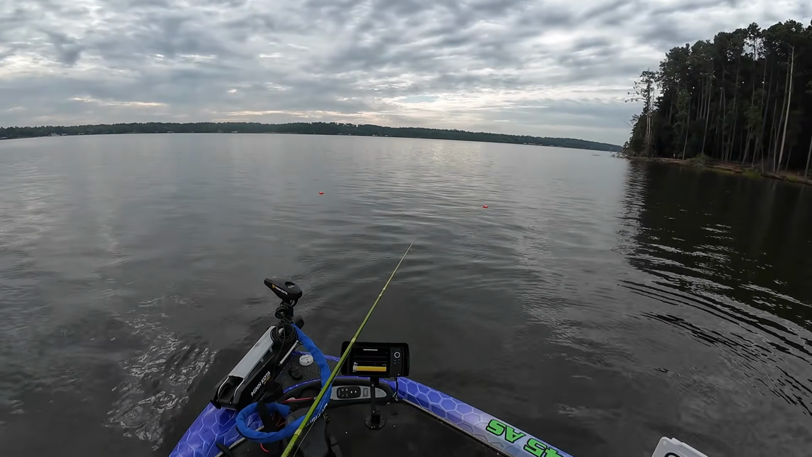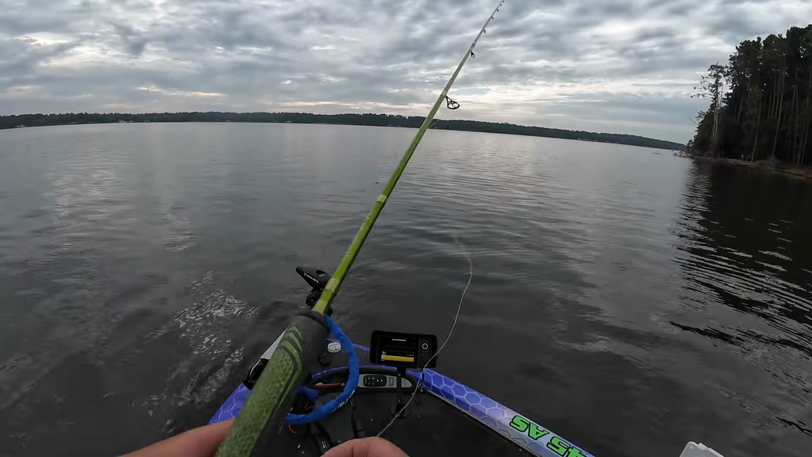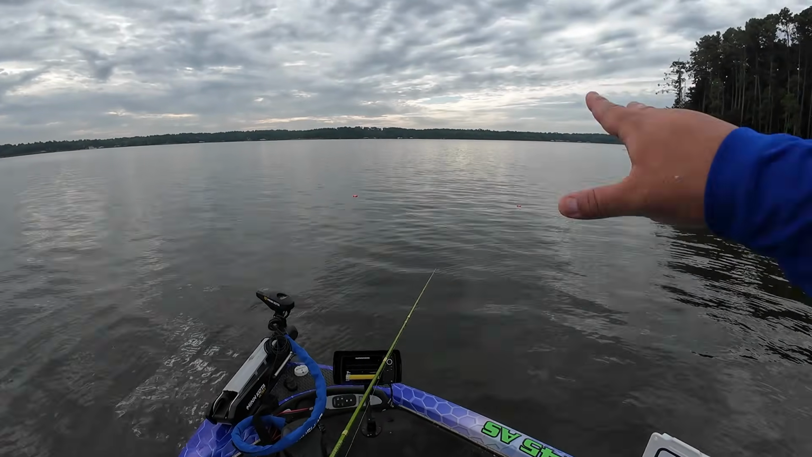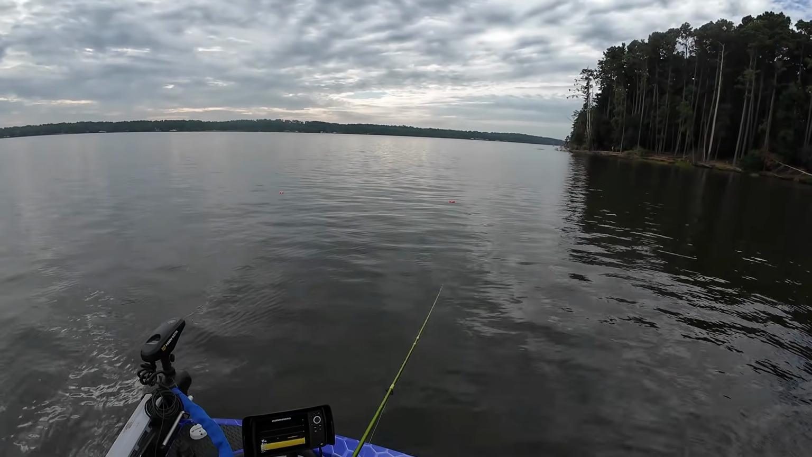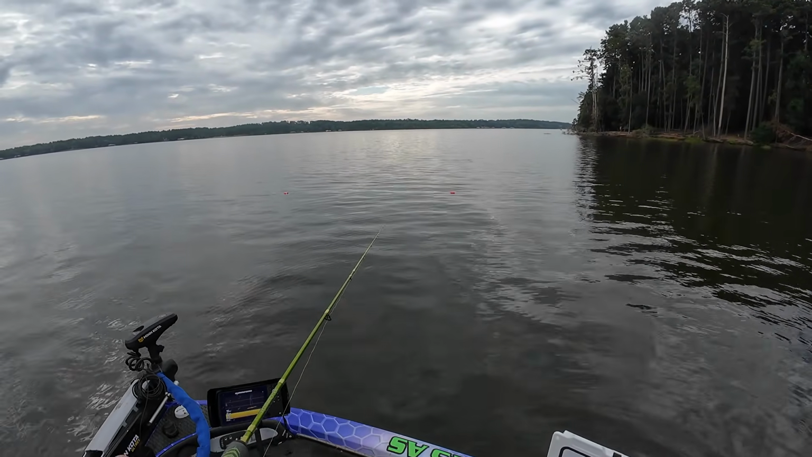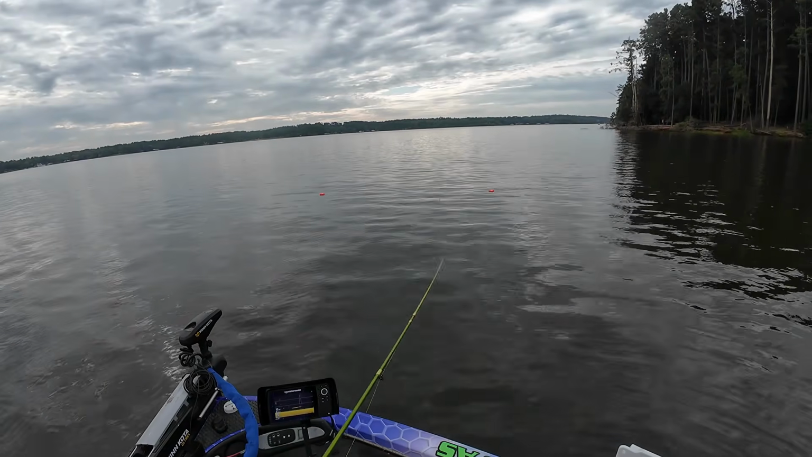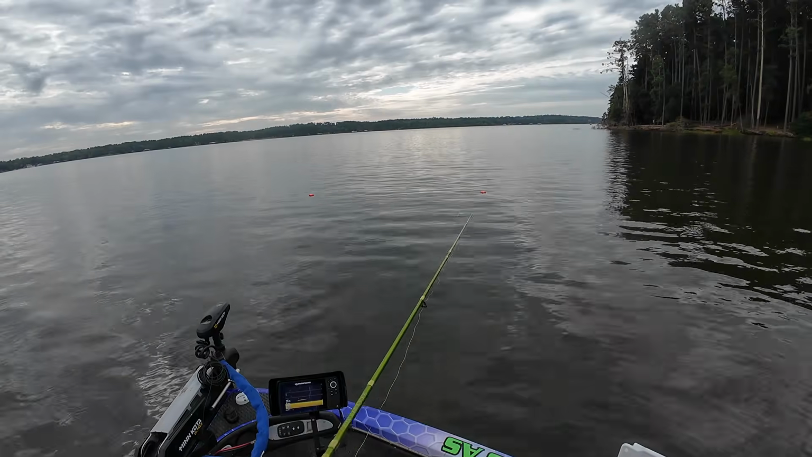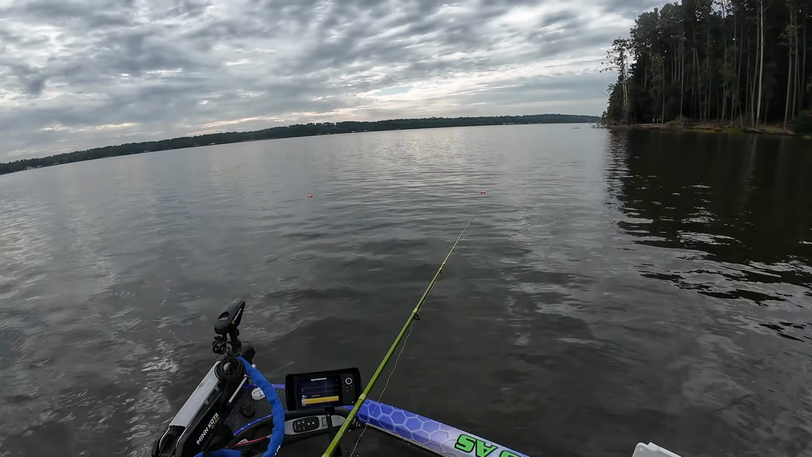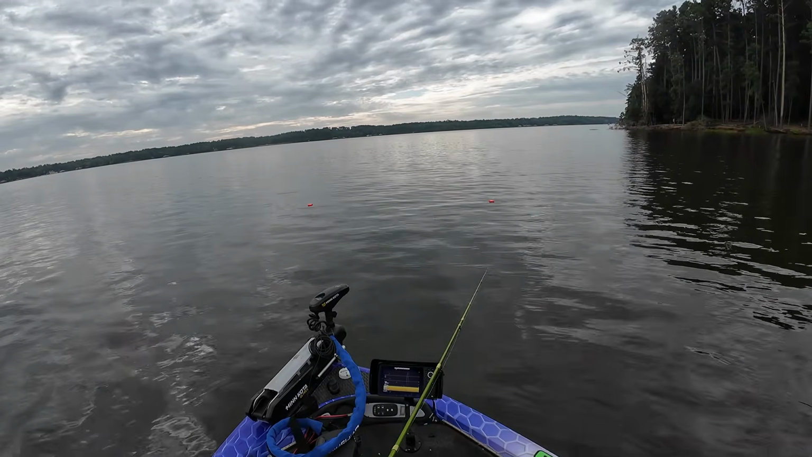Let's see. Go right back in there. Same spot. Remember that brush ain't that big. So if you can really pinpoint where that pile is compared to that buoy marker, you can be very consistent with your cast. Now you want to be accurate, of course, but is there another one? Should be another one right in that same spot. I figured there would be.